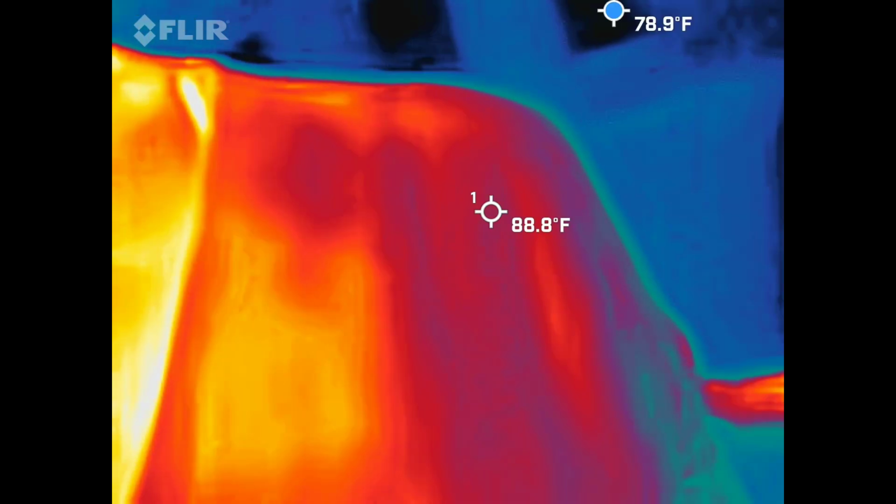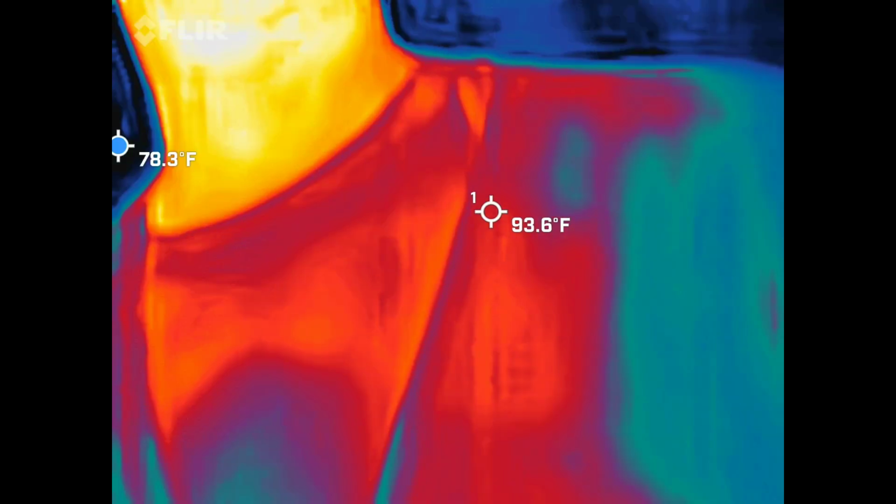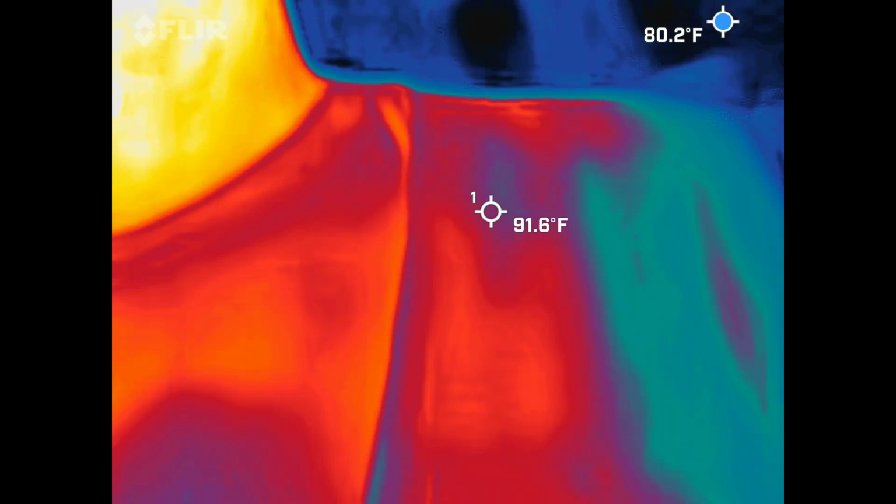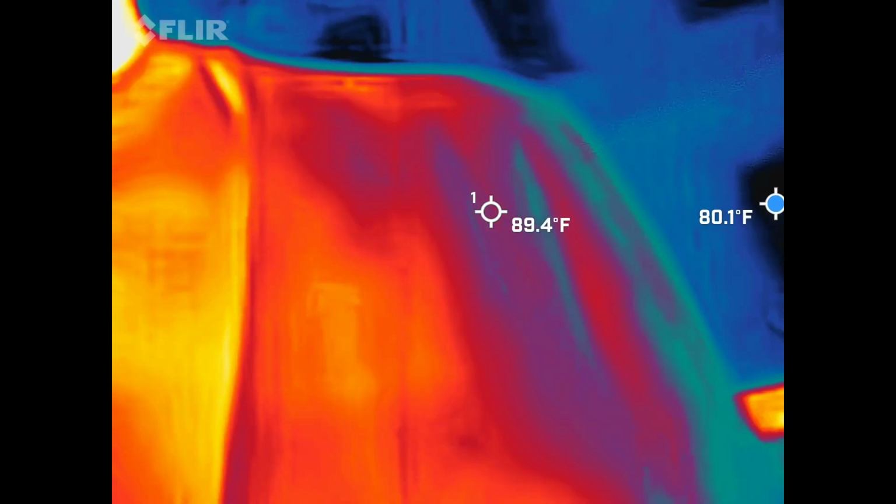So when you guys get your video back, the cool thing about this is I have it set up to where it's got a blue dot bouncing around the screen. That blue dot is there to show you the coldest spot in the frame at that moment. It is about 74 degrees out here for us ambient. So I'm looking for a 15 plus degree temperature drop, about 59 degrees and colder out of that blue dot.